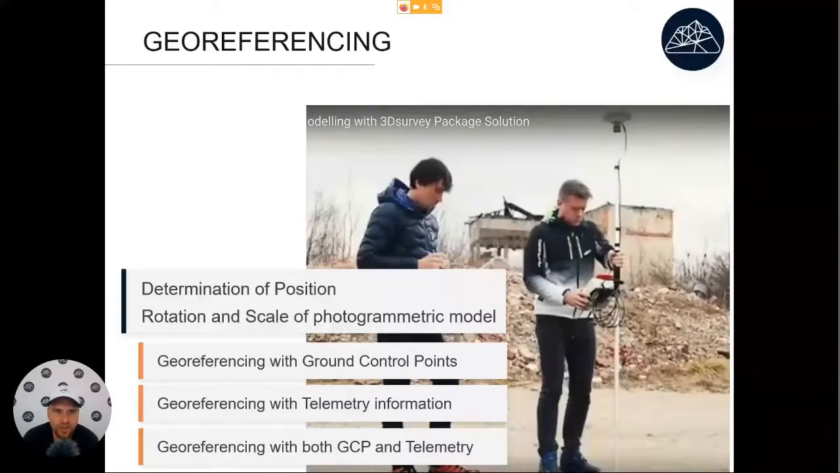Another option is to georeference it with telemetry information. We can do that if we have an RTK drone that has centimeter grade accuracy of camera positions. Even better is to georeference with both GCP and telemetry, because with telemetry, you still have to know when the drone is flying. For each measurement, it will have less than 1 second. So it's like mapping with GPS and only taking one measurement for each point you measure. It might not be accurate enough. So even if you have RTK GPS, it's still best to georeference with both GCPs and telemetry.